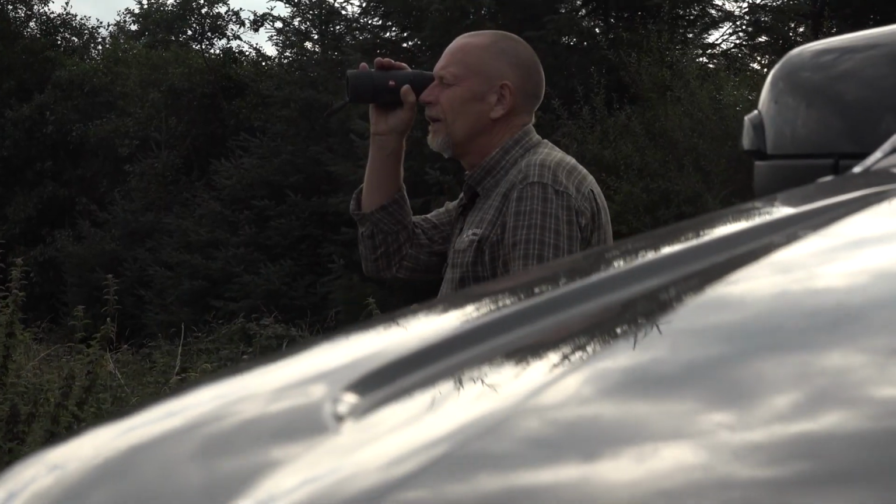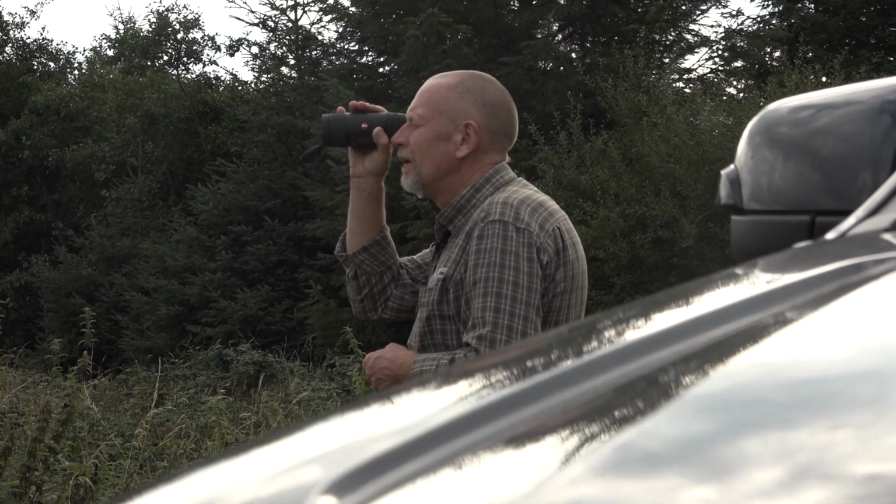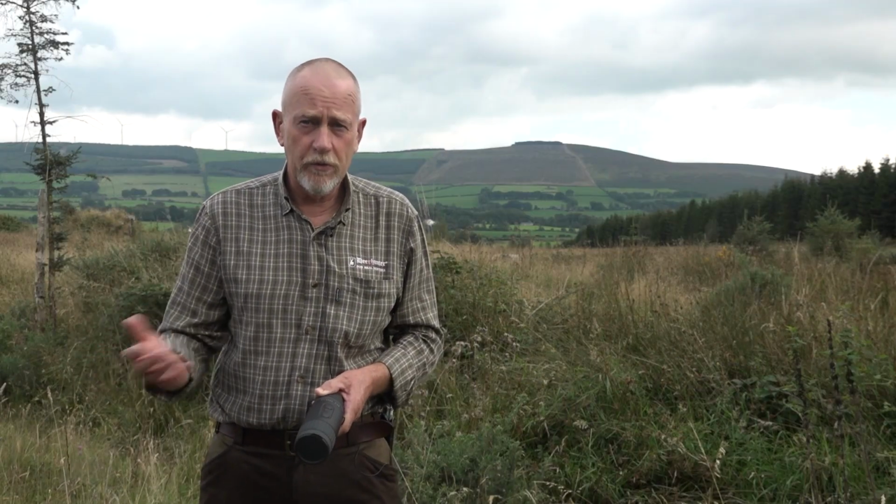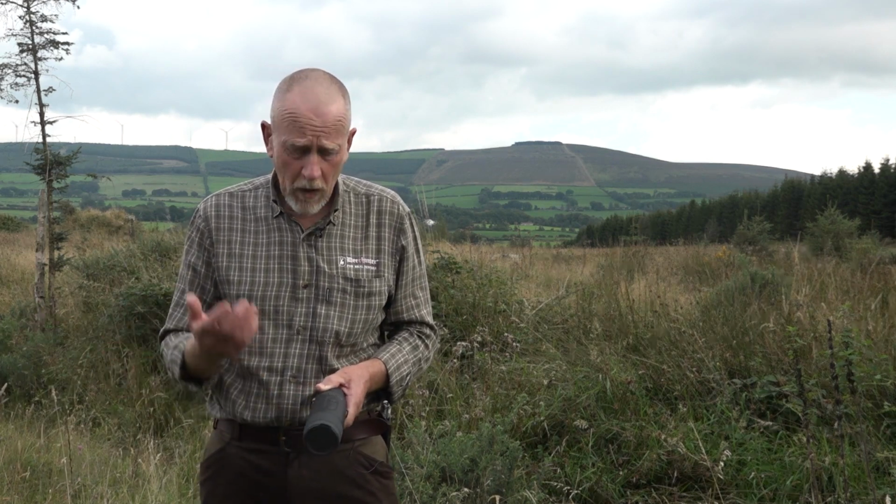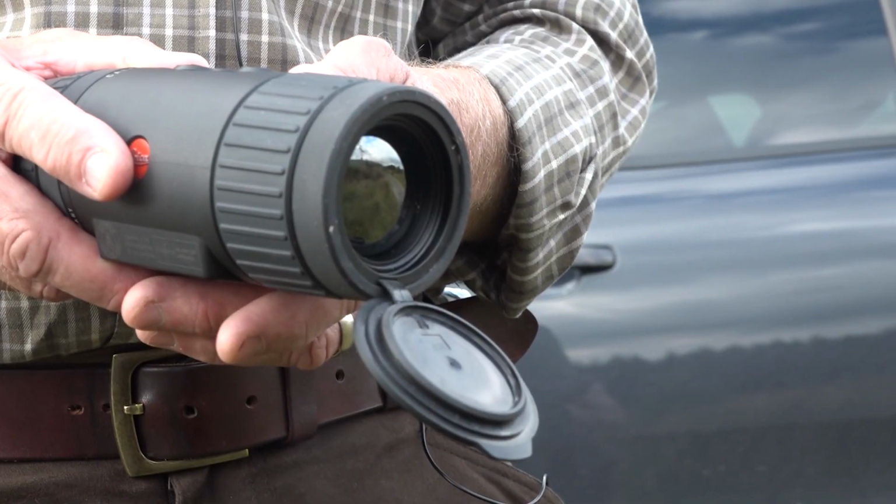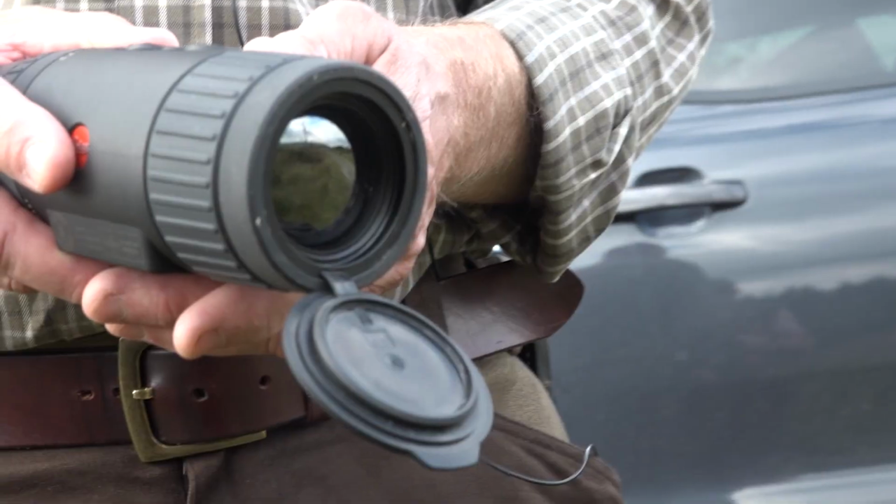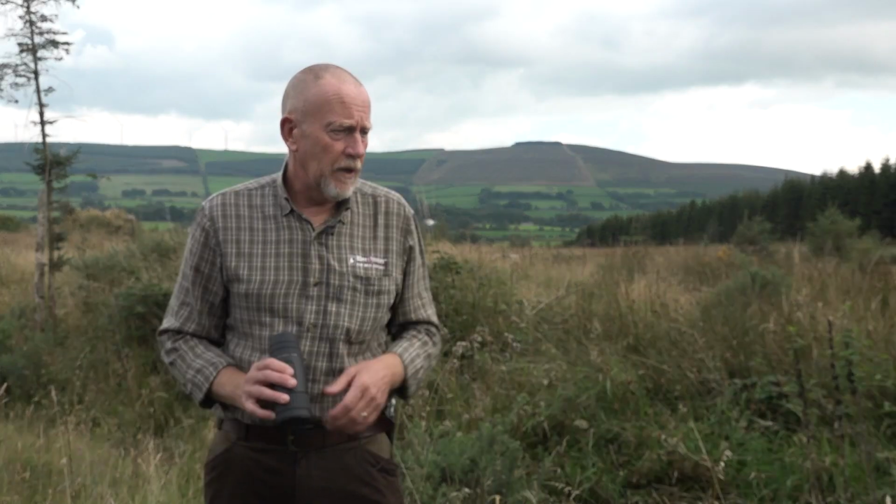And bear in mind, this is not a technical spec, technical description. This is actually just somebody using one that's not had one in his hands before and getting out in the field with it and seeing what sort of benefit, if any, there was to me. Very simple to use, super clarity, really good focus, simple menu. You can download it, it's a doddle, plug it into the computer. We've downloaded it onto an SD card.